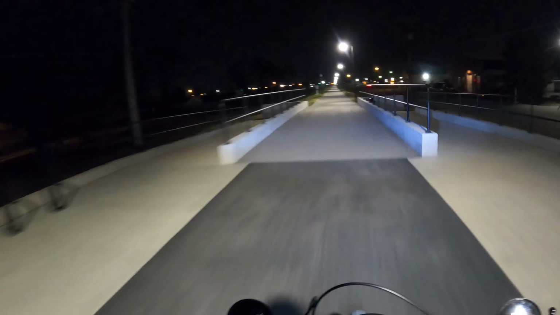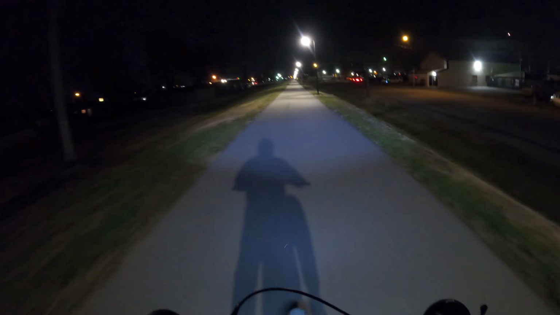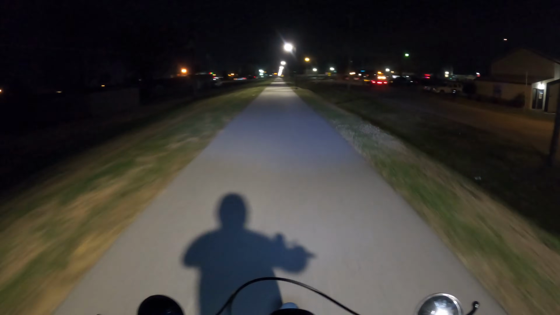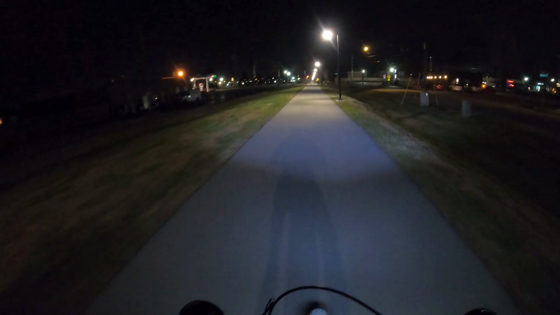This is coming up here on the left, which isn't super easy to see since it's nighttime, but you can see the basketball courts and stuff over there. So there's some stuff around this trail that you can go to. It seems like in these neighborhoods, it's nice to have access to the small parks, especially if everybody doesn't have huge backyards.